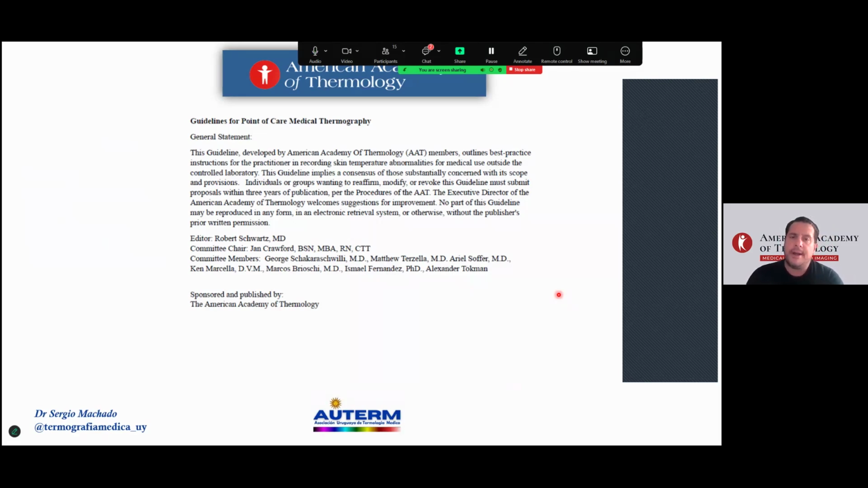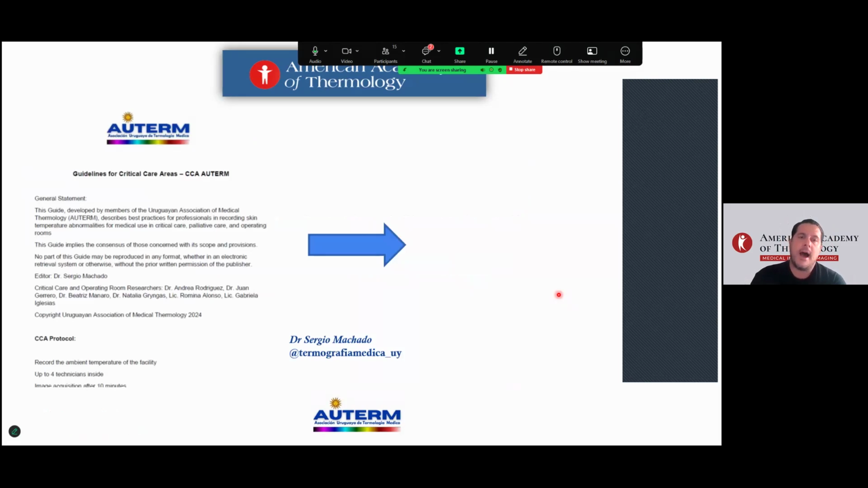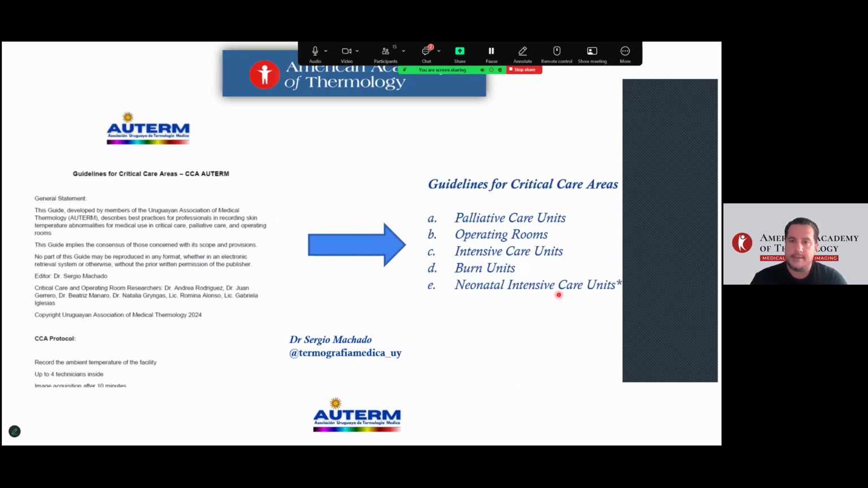But the real point is how you work in extreme environments: palliative care units, operating rooms, intensive care units, birth units, and the most extreme of all, neonatal intensive care units.